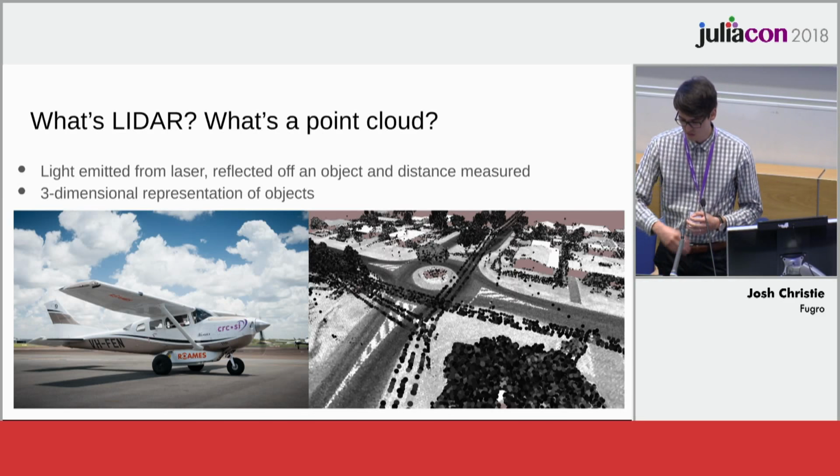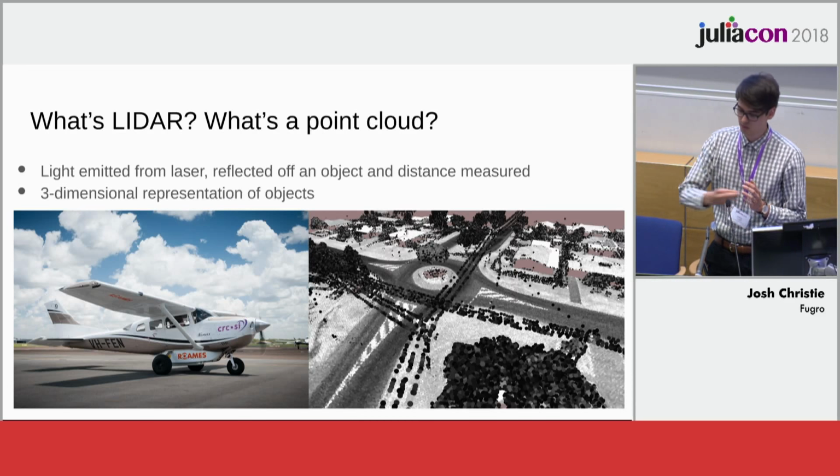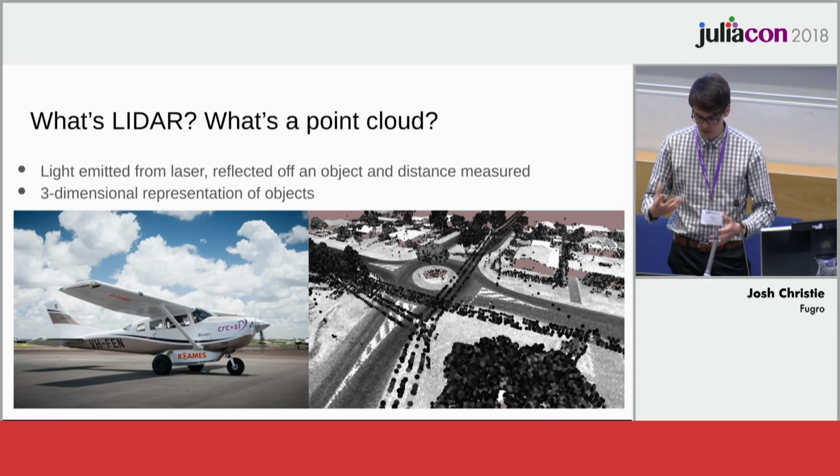On the right, you'll see an unclassified point cloud with the intensity from the reflection of the object applied. So you can kind of see the 3D world.